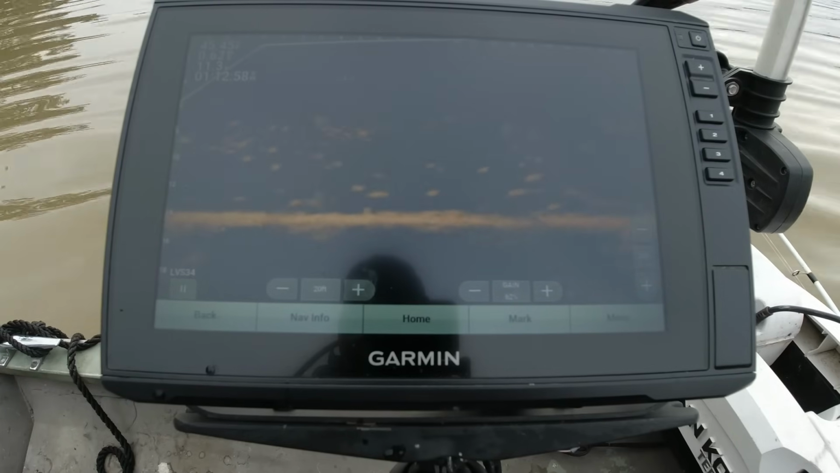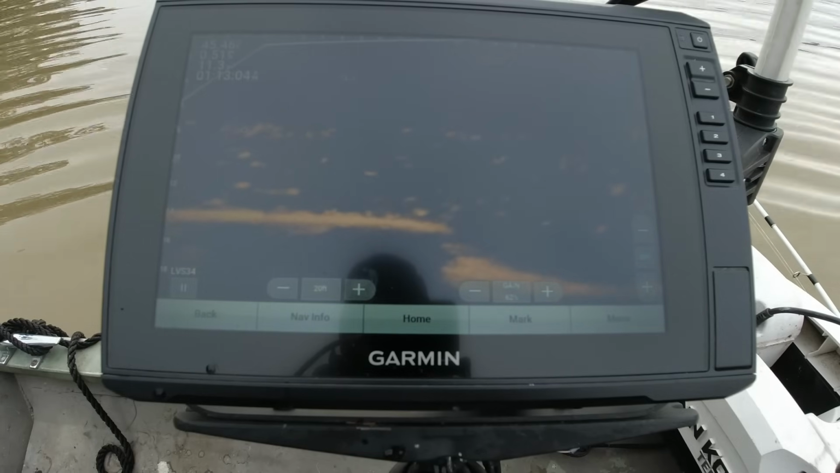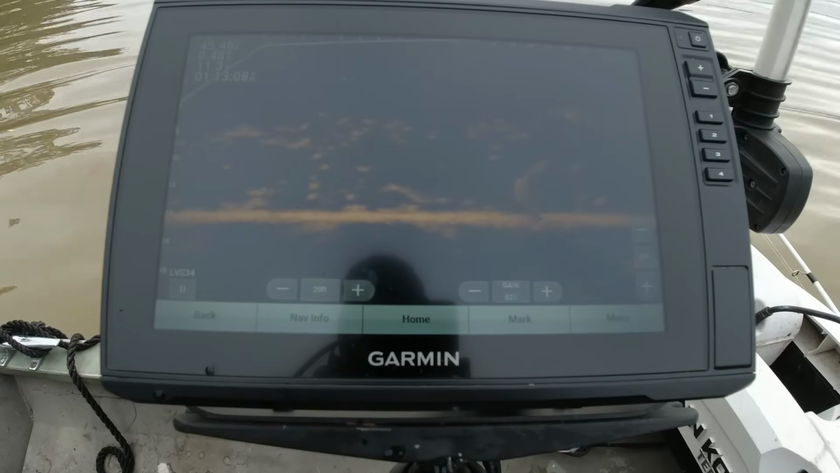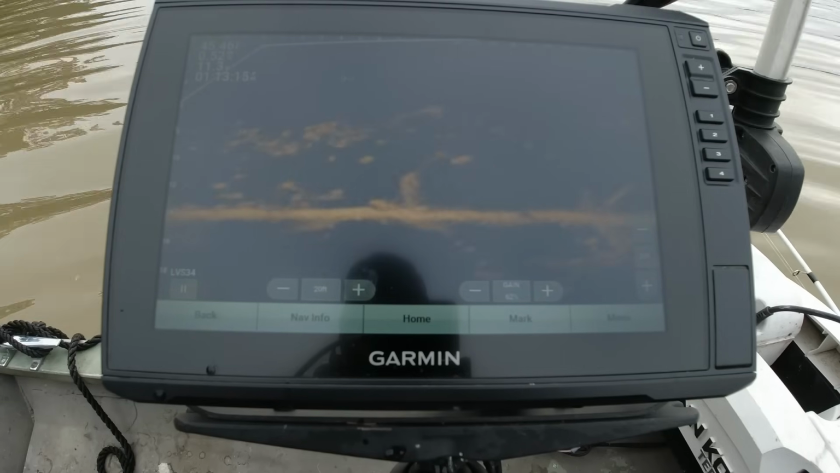There's a strong ledge a little bit farther up here with a little more structure, and I should find some fish along that also. But you just can't skip steps. So you gotta just, you know, put your live scope down there and let it show you where they are.